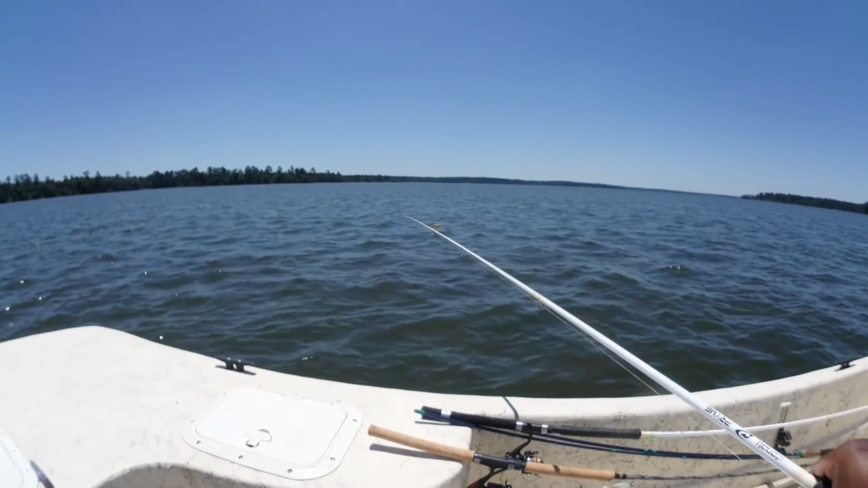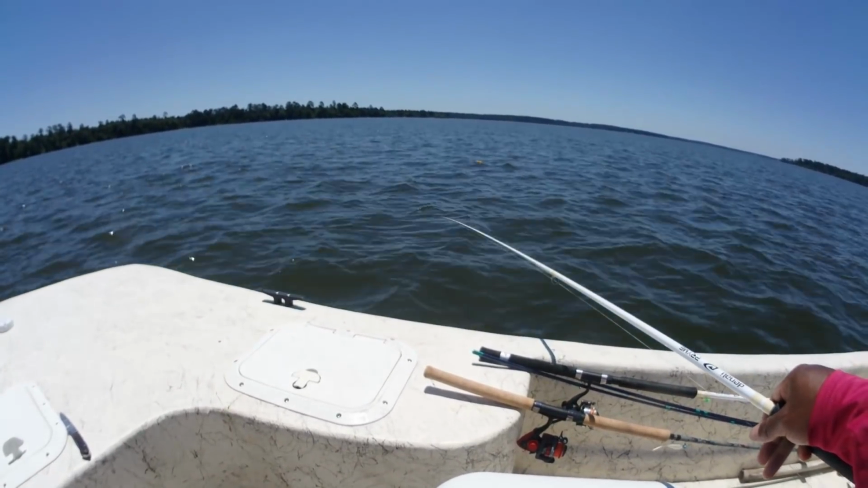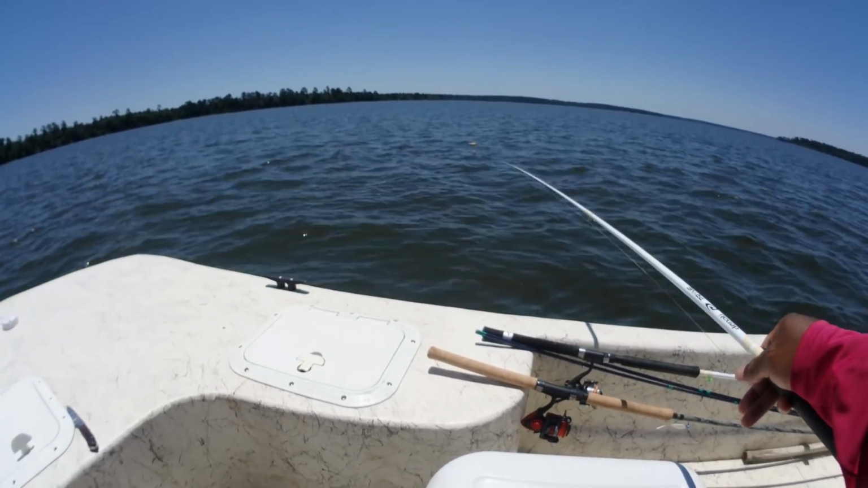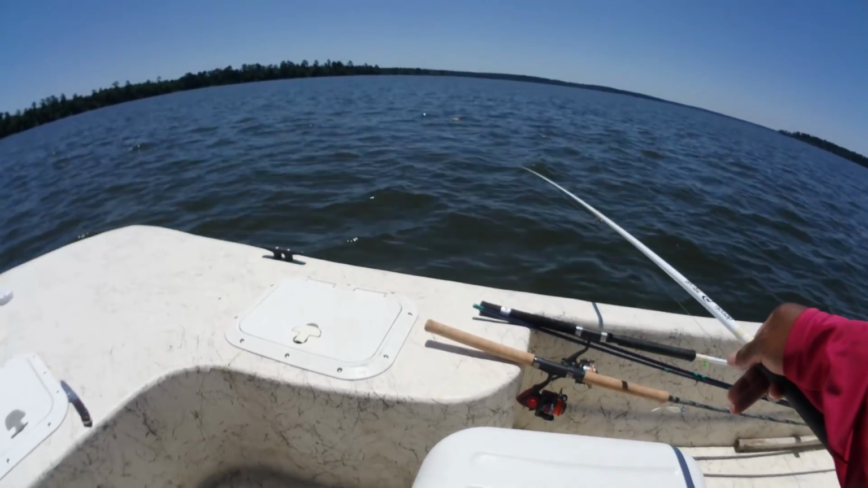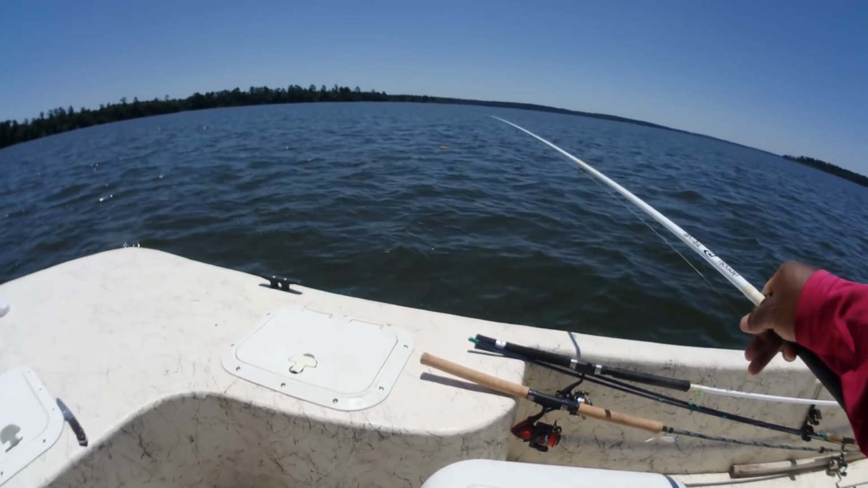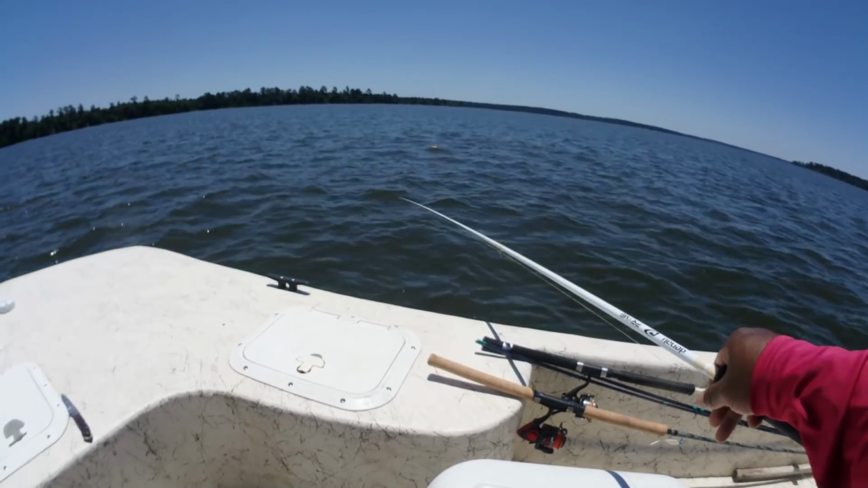I prefer not to, because I'm for sure that it spooked some fish, but as you can see, still catching a few. But there ain't much you can do. I mean, when the wind is blowing out of 3 different directions, it's kind of tough to position your boat to where it won't blow that prop wash into it.